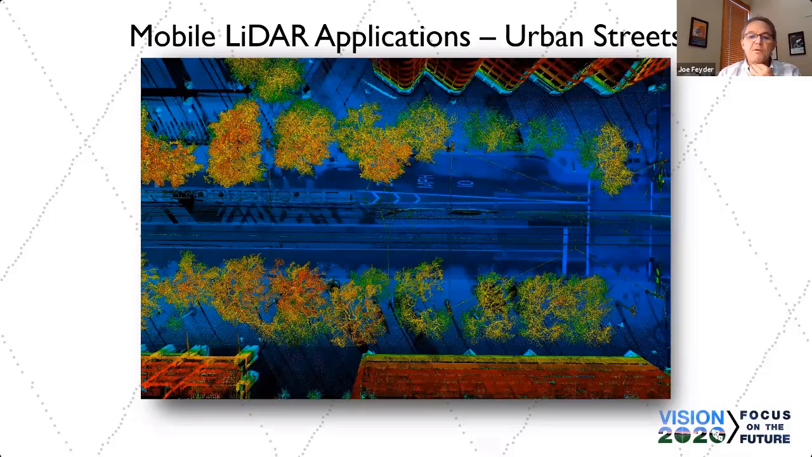This was a behemoth of a project. This is looking down on Market Street, San Francisco, right in the financial district. So talk about an urban canyon. We probably would have been better off just shutting the GPS receivers off because we were getting multipath.